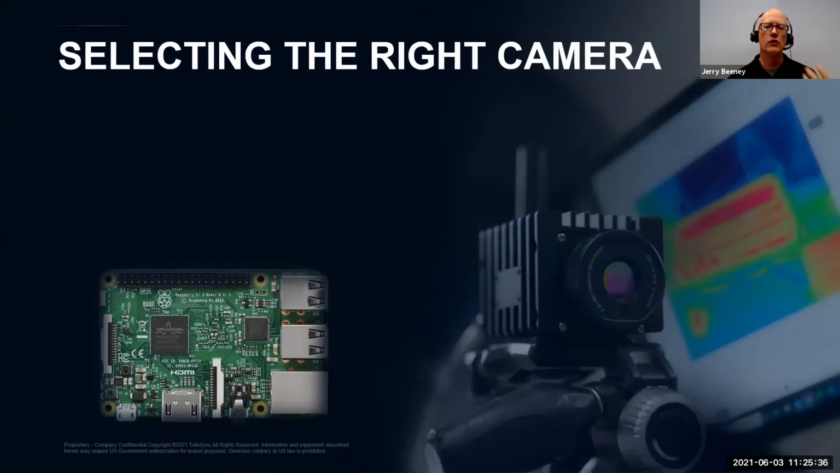So for simplicity, we'll use the Teledyne FLIR A70 R&D kit that comes with the standard 29-degree lens as the basis for this discussion, as well as a powered Raspberry Pi as an example printed circuit board. That's something a lot of people are very familiar with, and we'll use it as an imaging target. The Raspberry Pi is a great test target because it's relatively small, I think it's like 86 by 56 or 58 millimeters in size, and has a number of small 0402 surface mount components on it.